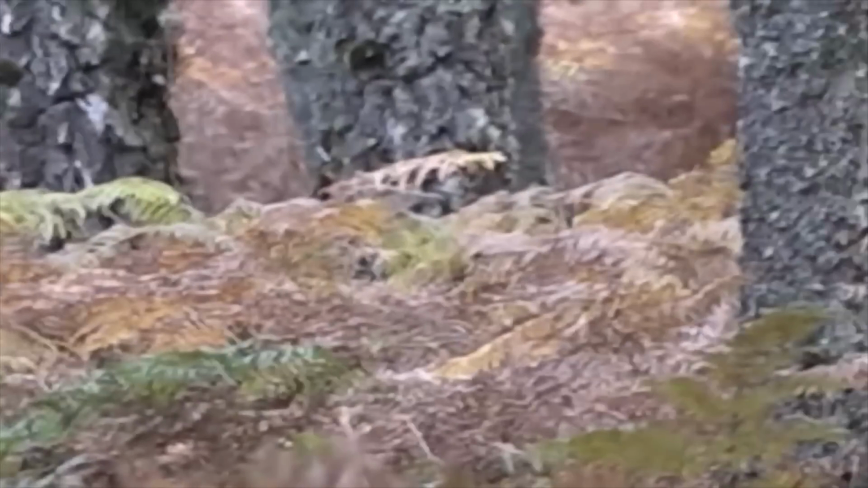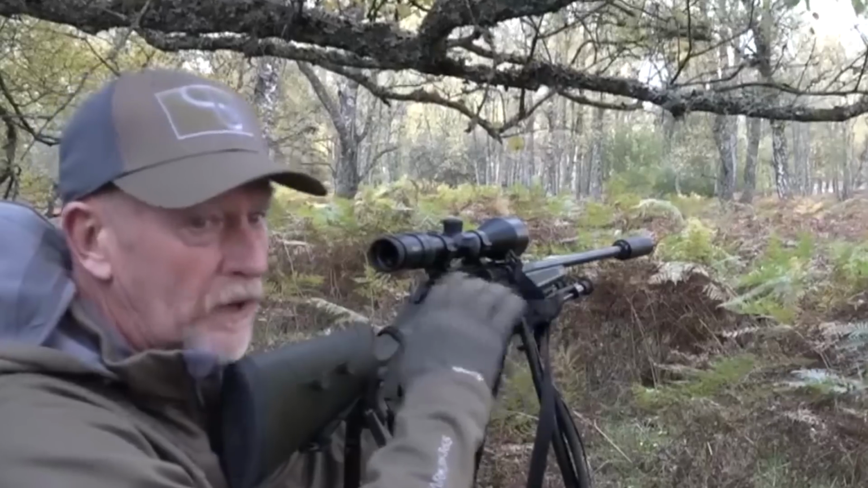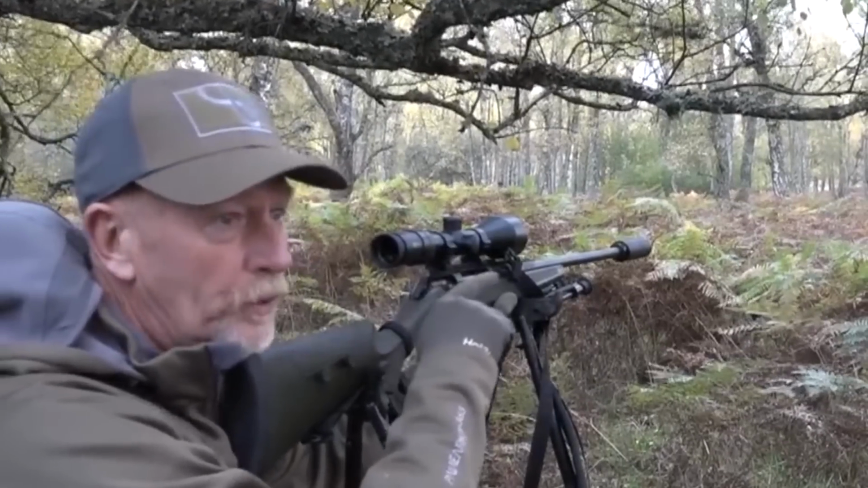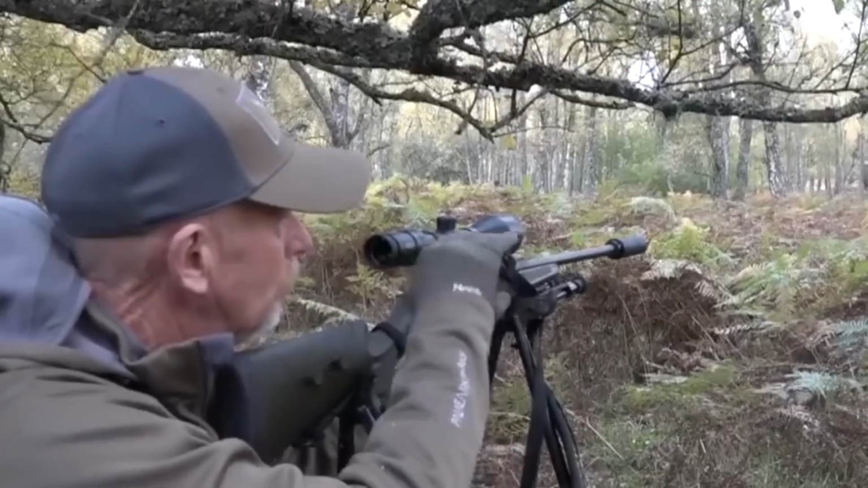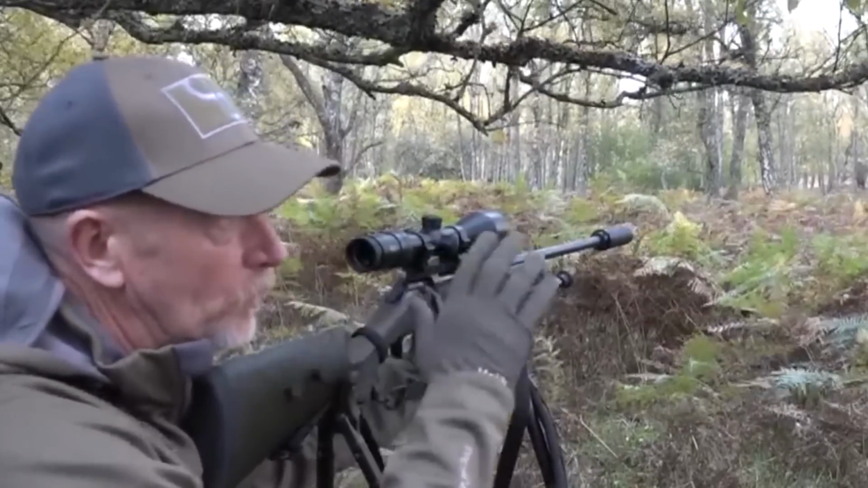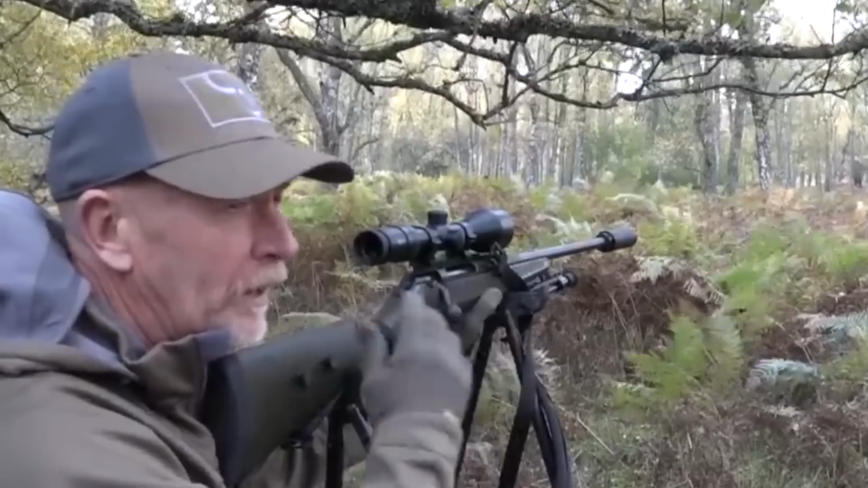I don't know whether Graham got it on camera, but there's a big stag right at the last day, first day of the hinds. There's a big stag still holding hinds just on the right. I couldn't really see it for the bracken. I just see these big antlers rattling about. I don't know whether we've got any of that. We might have. It's quite windy.